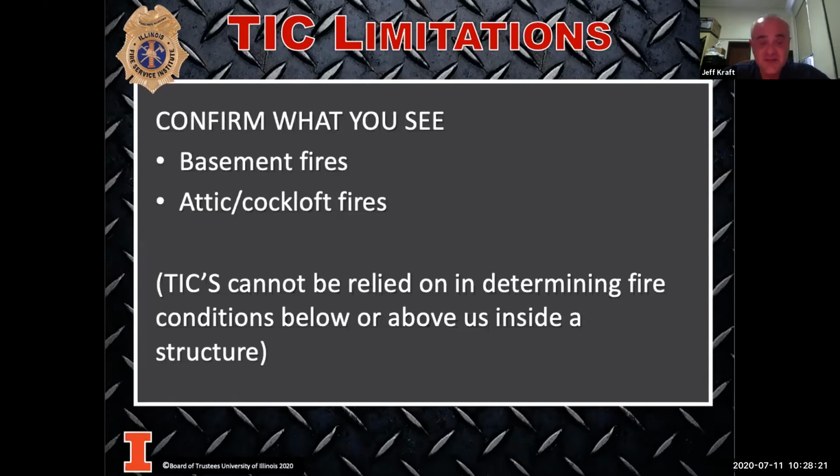That's not giving me any information of what's going on beneath me. So if I'm going to commit to the first floor, what do I need to do first? I need to make sure I understand what's going on in the basement below me. I need to make sure there's no fire below me before I commit to the first floor. If I point it at the ceiling, it's the same thing. I cannot see through it. So I have to make an inspection hole or find some way to see what's going on above me before I acknowledge that there's no fire up there.